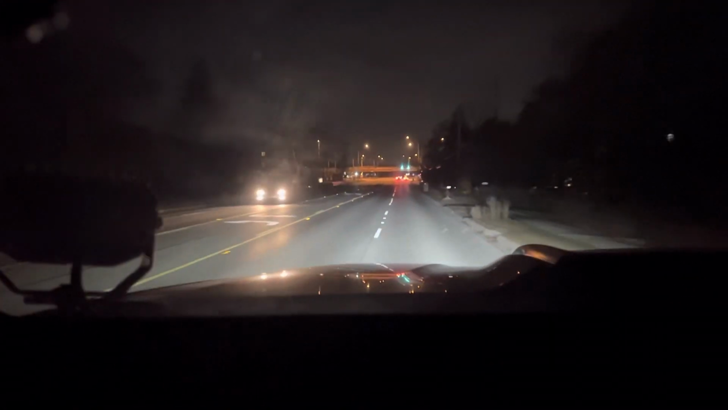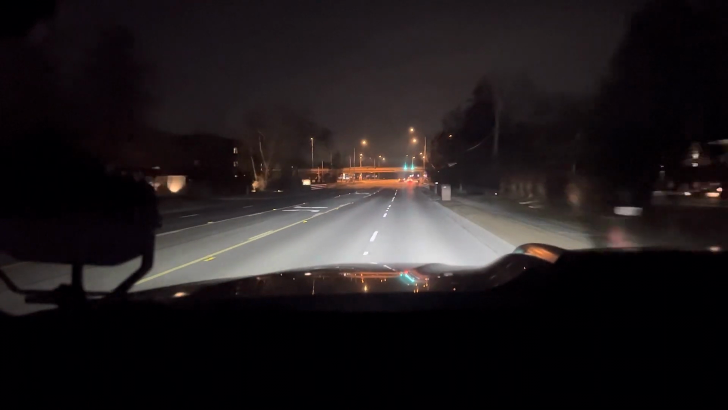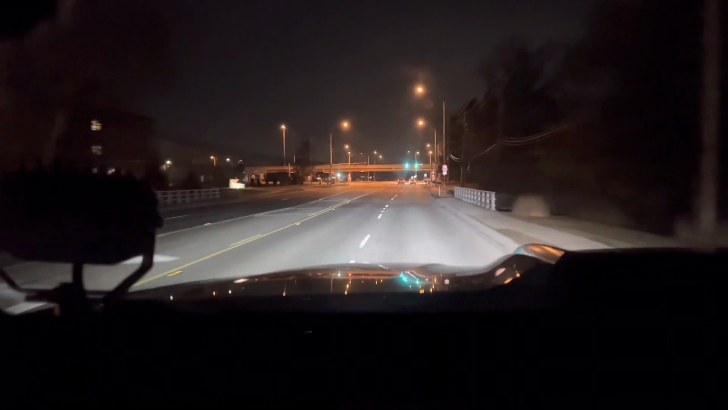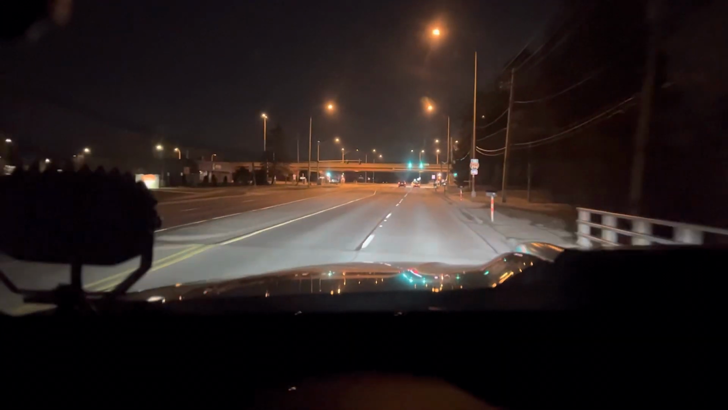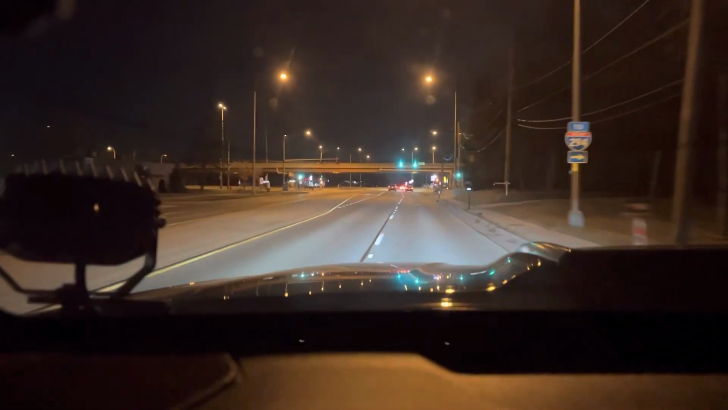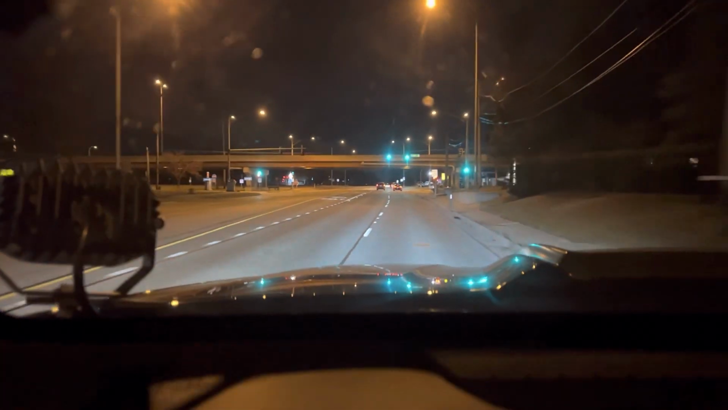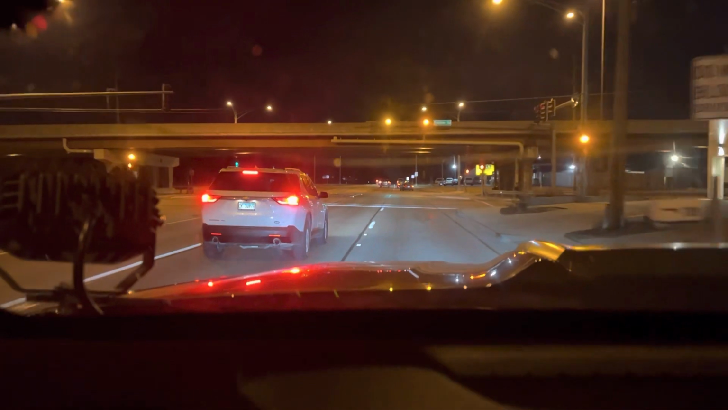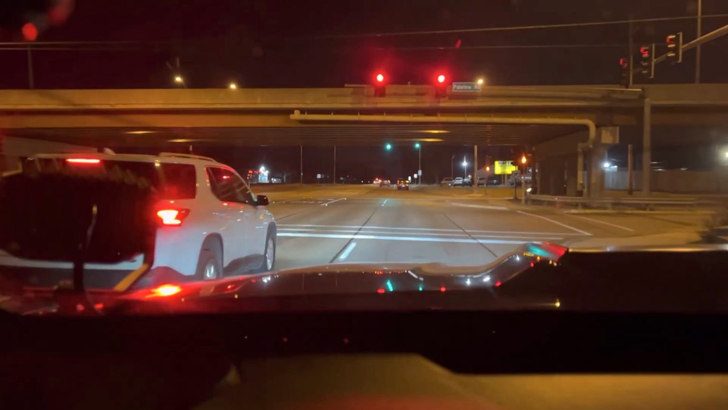The turn signal, the amber on the turn signal is so bright. In fact, I'm gonna turn my turn signals on early, just so you guys can see how far away that reflection is going. The street signs way down the road reflect with my turn signals. We are gonna be turning here, so just give me a second.